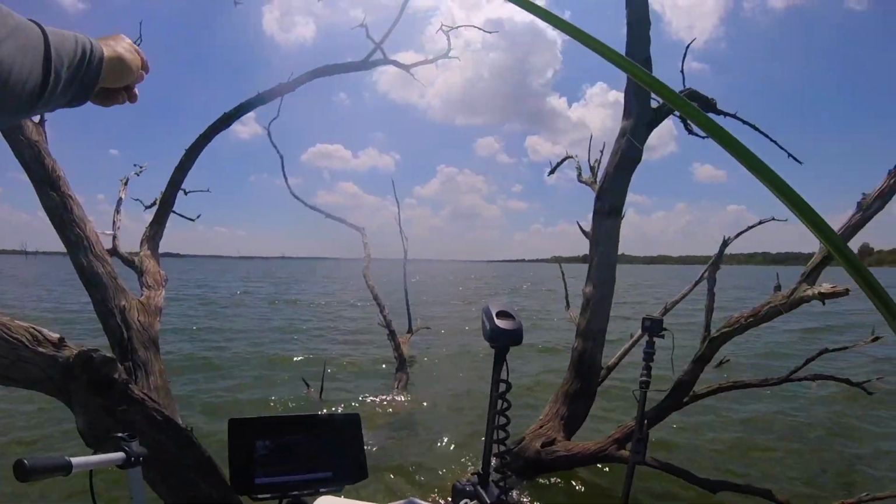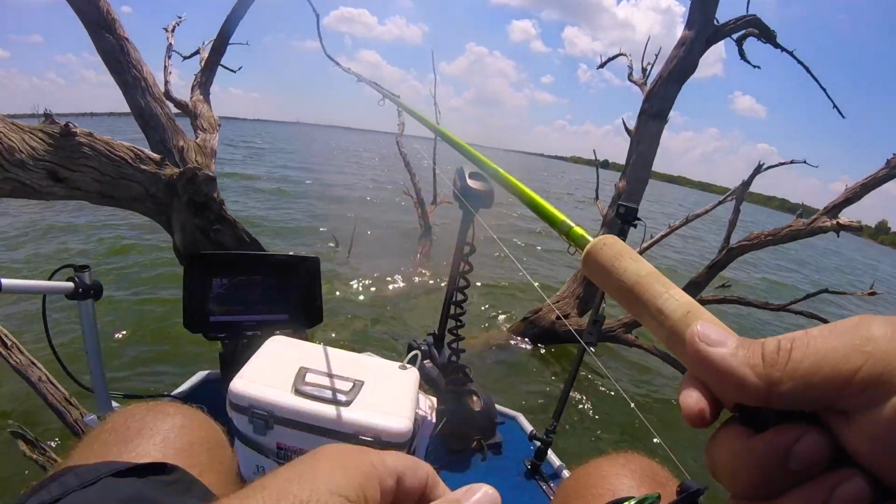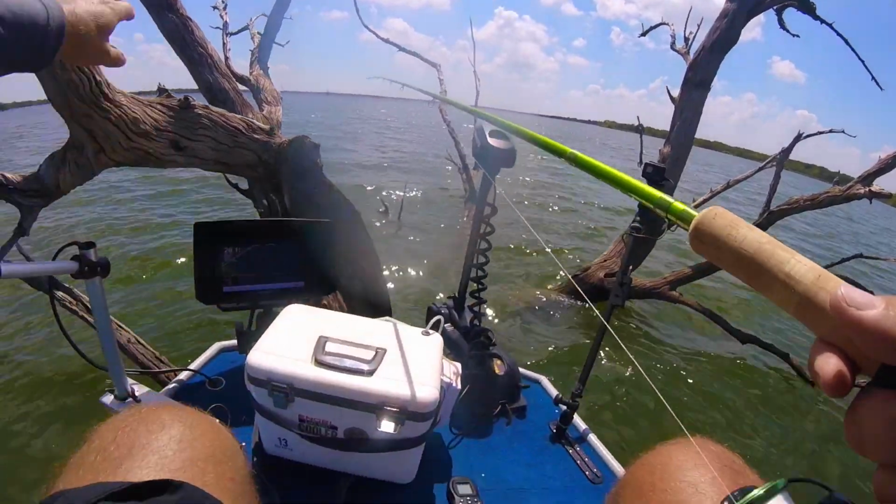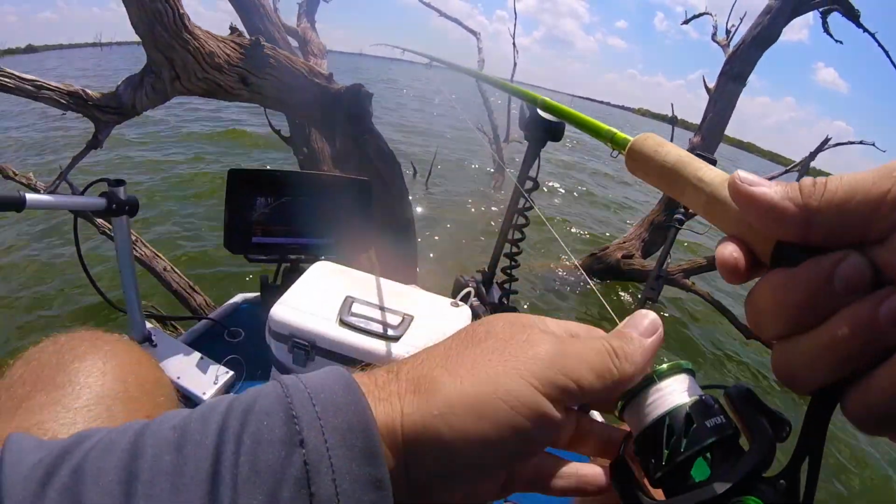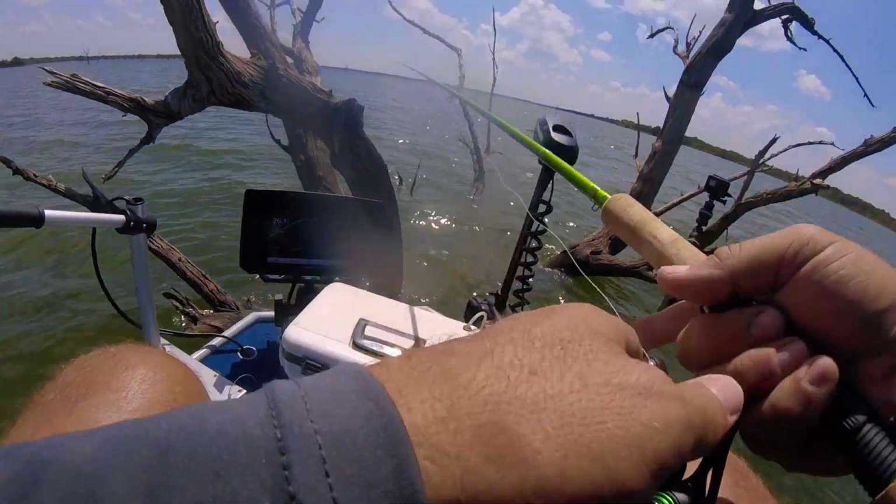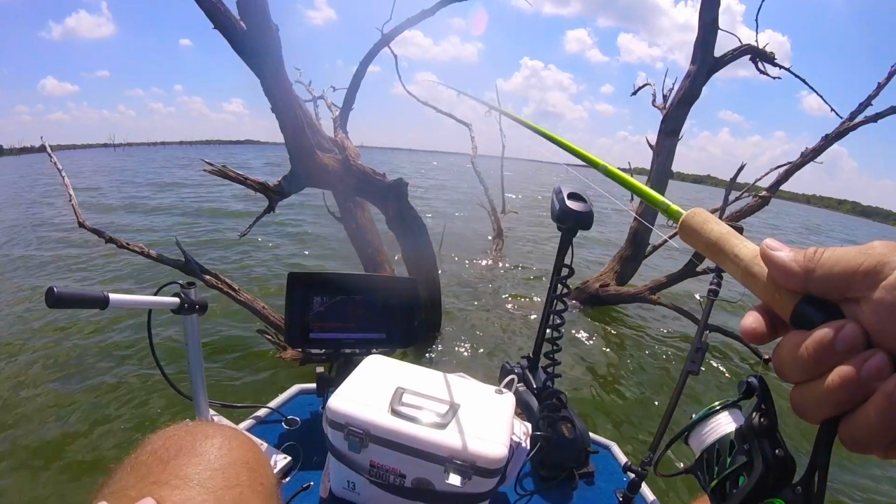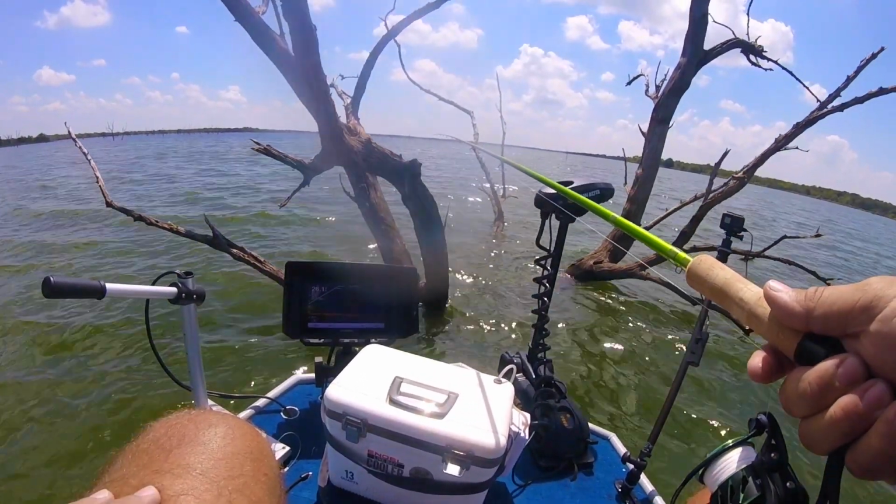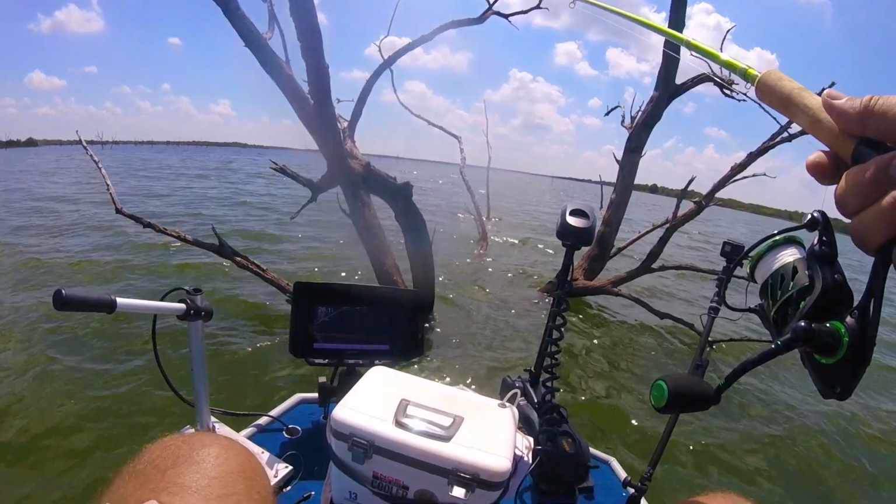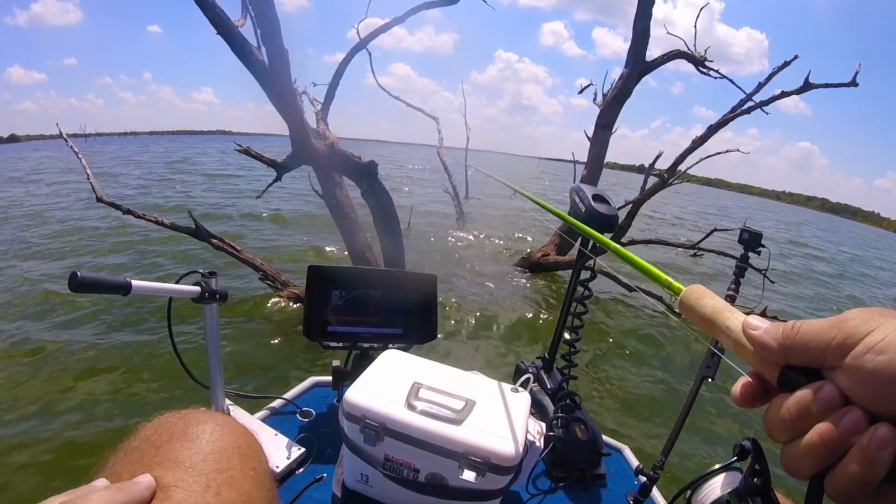Try the old baby shad swimmer on these guys, see if there's anything down here that wants to eat. Oh, let's see what we got. Try this top ledge at 16 feet. Had a little bump. Got another little bump. Got a bump and a bump. There's some more.